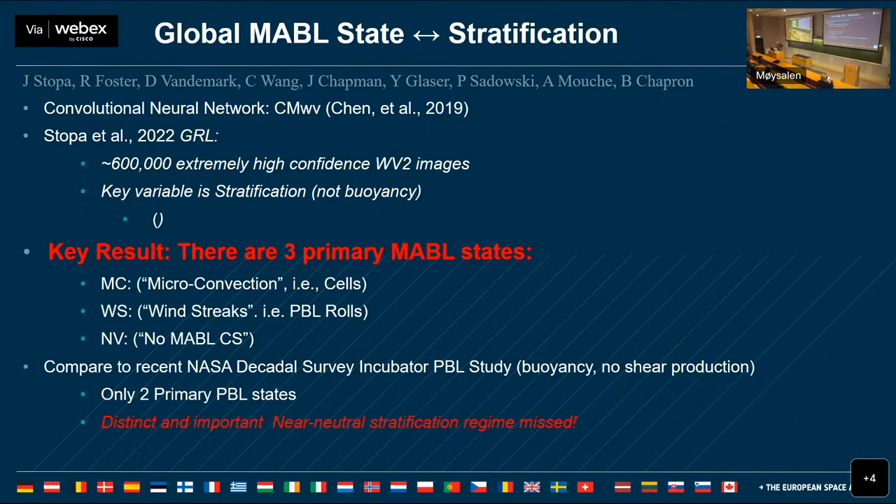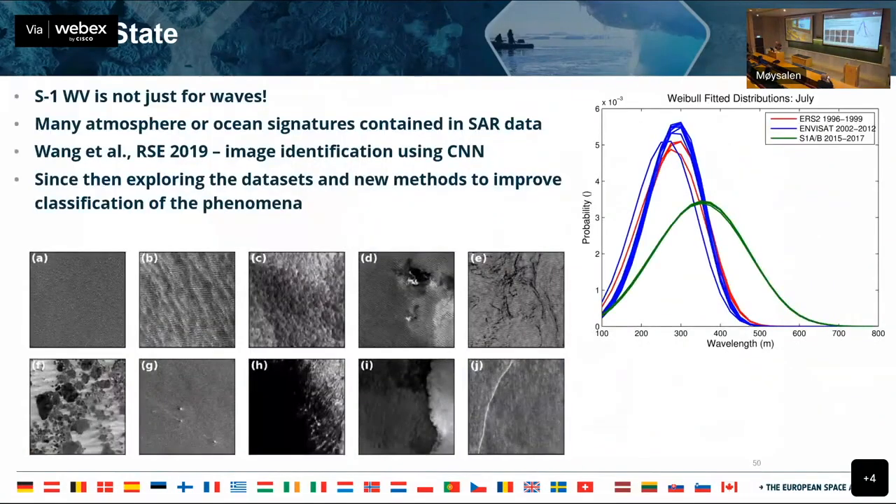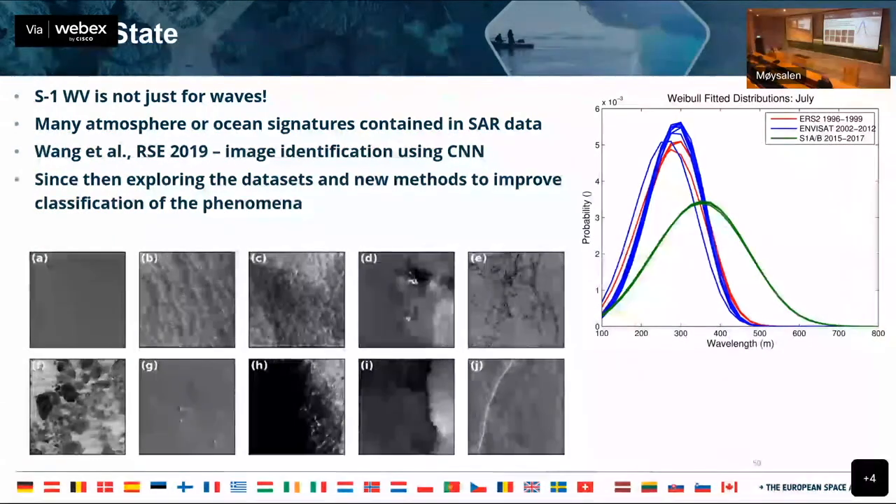I wanted to just step back real quick to these 10 image classes here. And I encourage everybody in this room to vie for the world championship of the capability of SAR scientists studying the ocean to actually identify the features in the SAR image correctly.